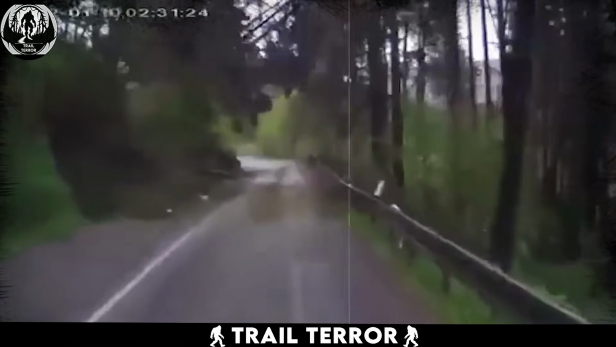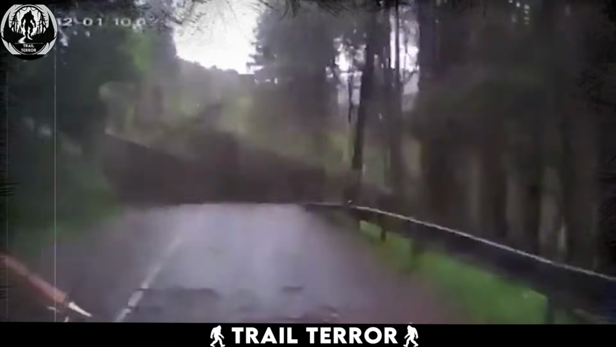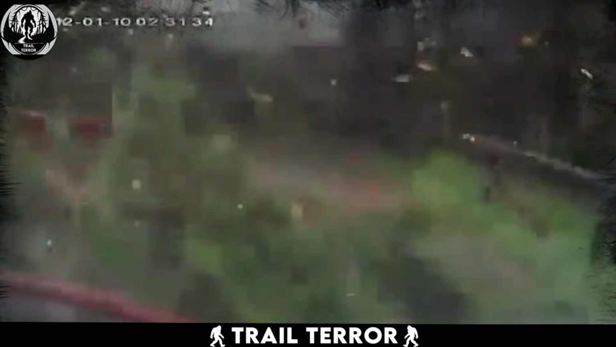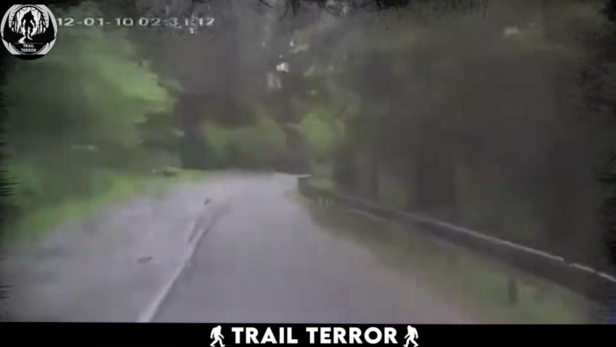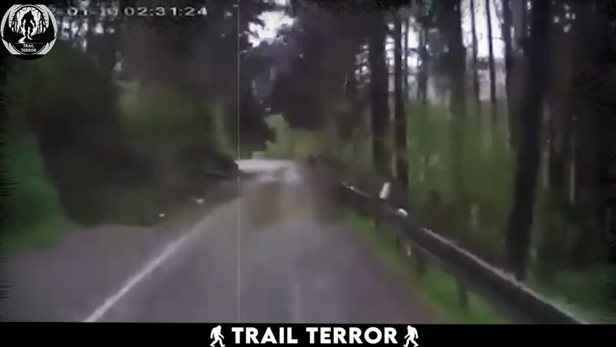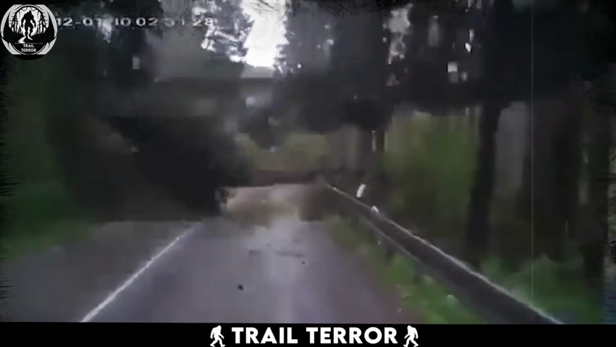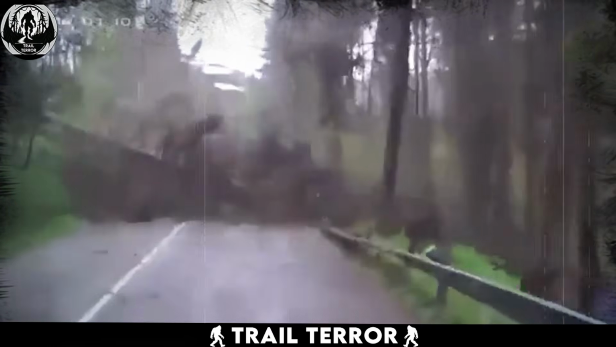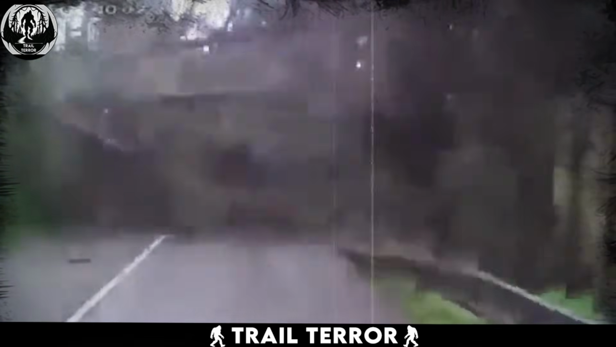There is no limit to how scary nature can be, and there are some people who get to witness the terrifying side of nature firsthand. For instance, these people who were going on their way when suddenly trees started falling right in front of their car, as they stopped to see what was happening. It took them a second to realize they were in the middle of something very scary, and they needed to back off quickly, which they did.